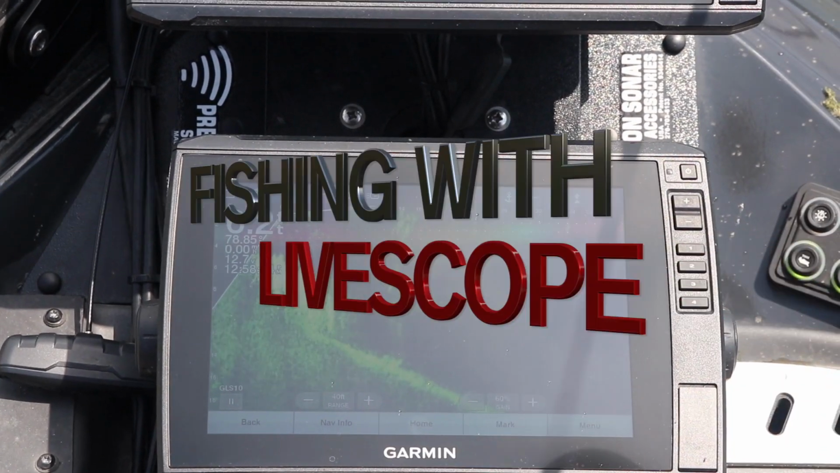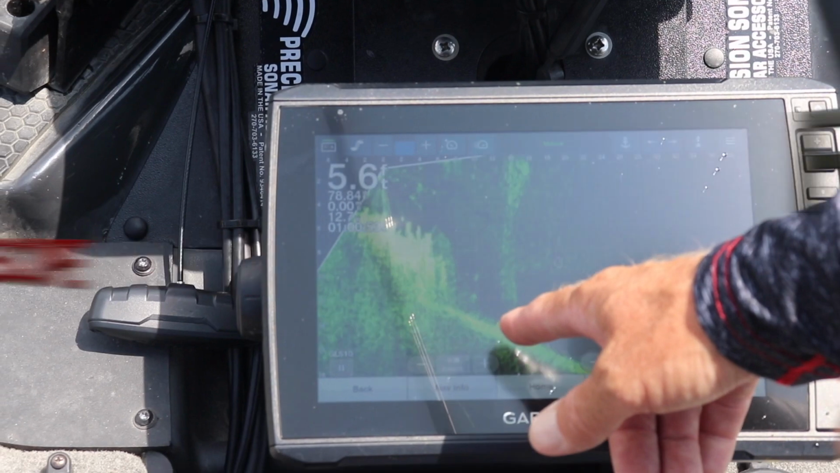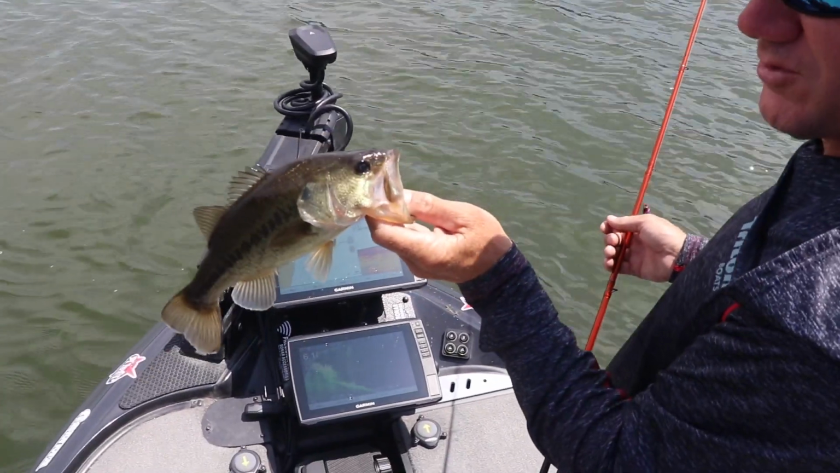I can see my bait in real time. I can see the fish in real time. And watch it hop up. Oh, the fish, see that fish come after it? Oh, he got it. Got him. That's how awesome Livescope is right there.